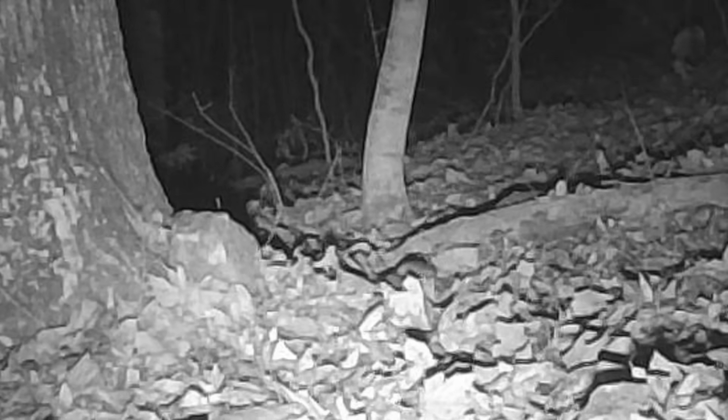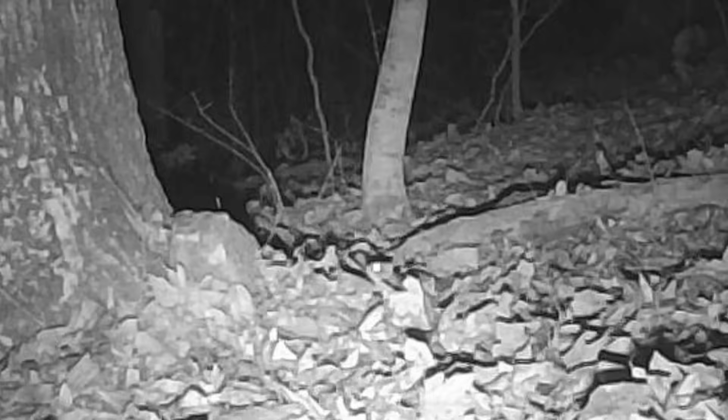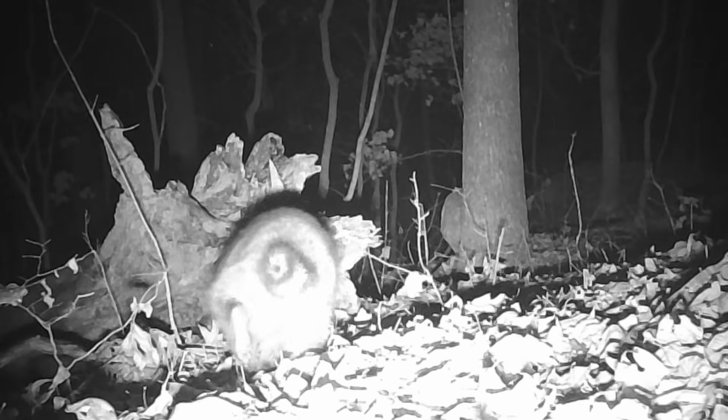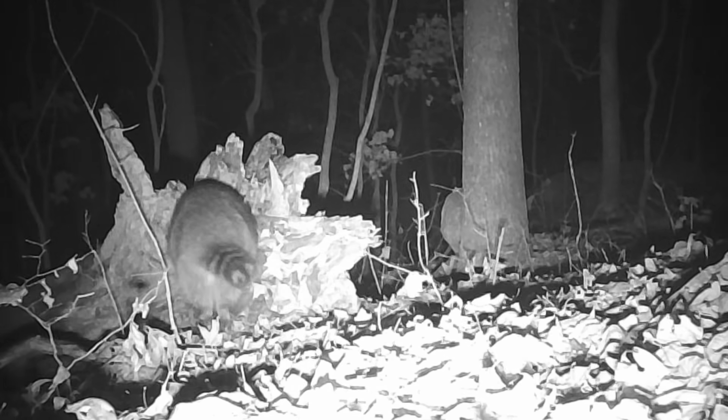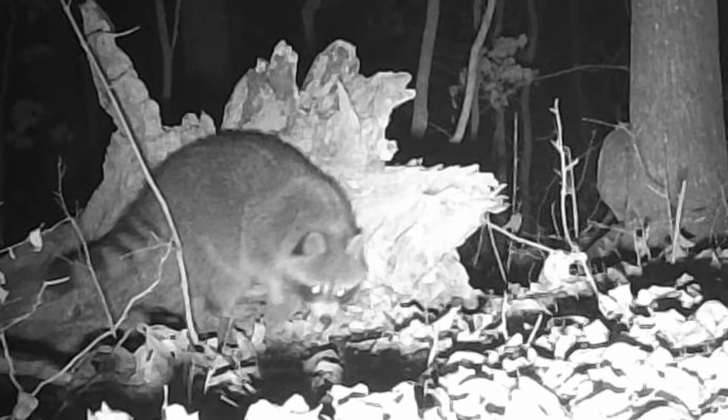And there's a little flying squirrel out foraging. The old coon, he's just making his way down the ridge, investigating this and stopping and checking that out.